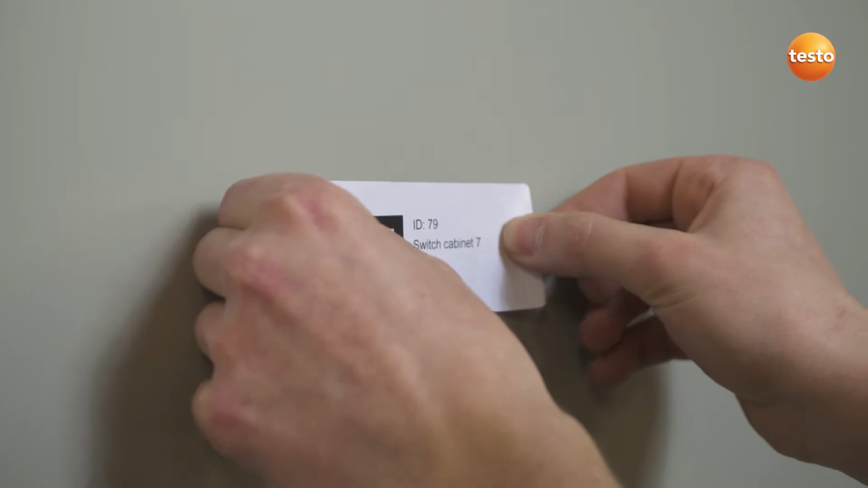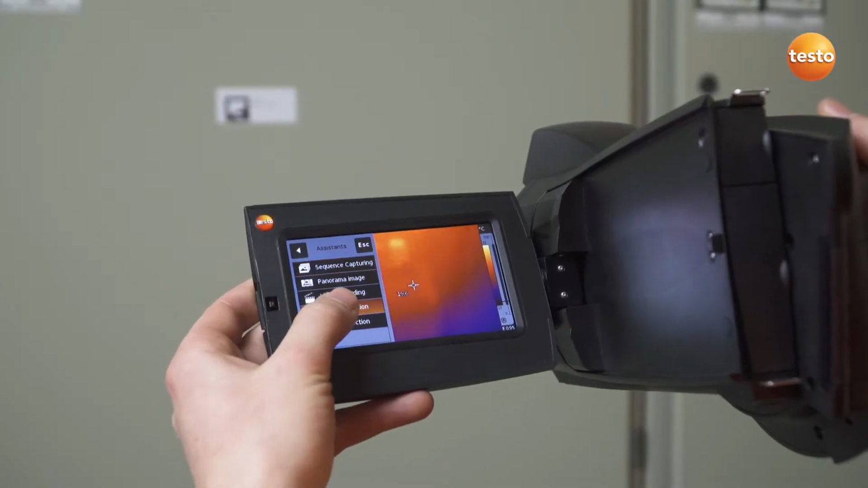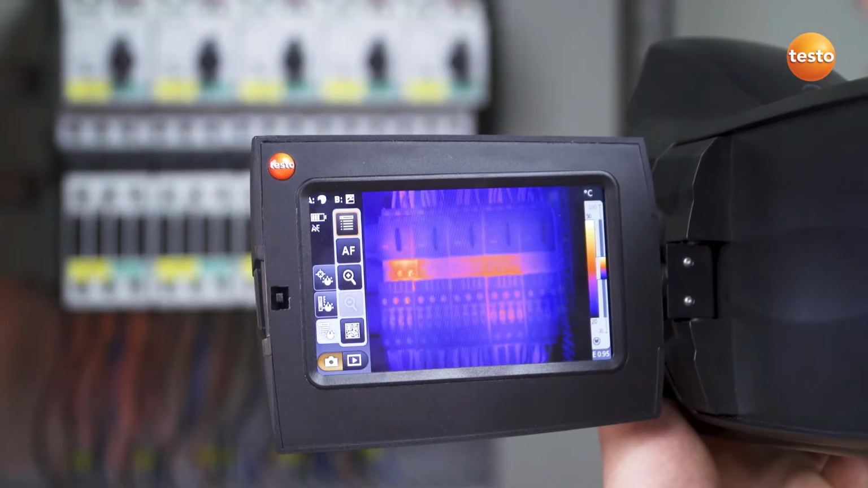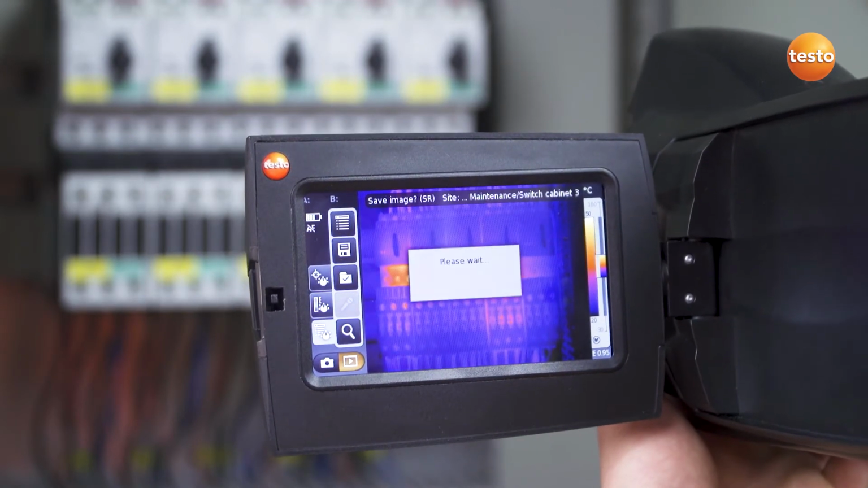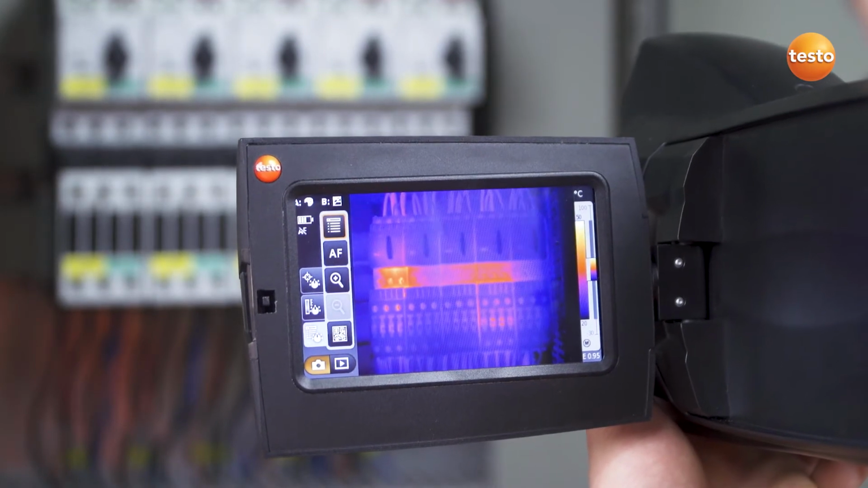A big challenge in inspections in industrial surroundings are the many identical measurement objects, which result in equally identical thermal images. The Testo site recognition function was developed for exactly this purpose. The technology ensures fully automatic measuring location recognition along with storage and management of thermal images resulting from inspections.